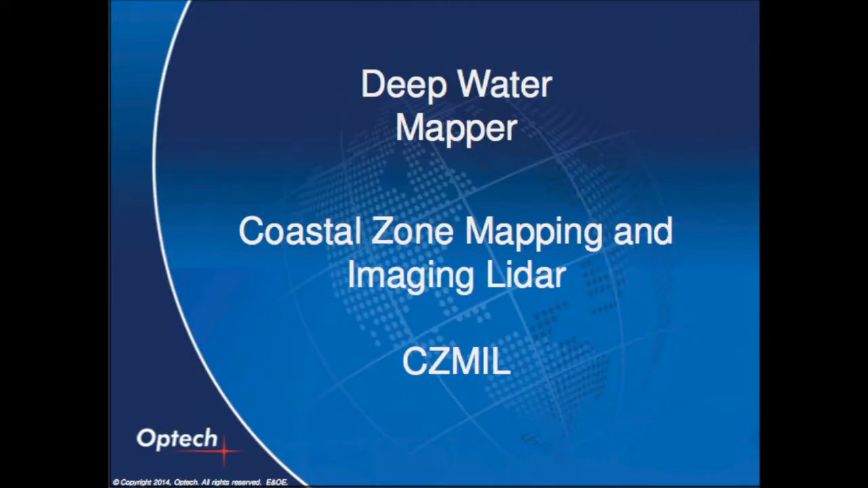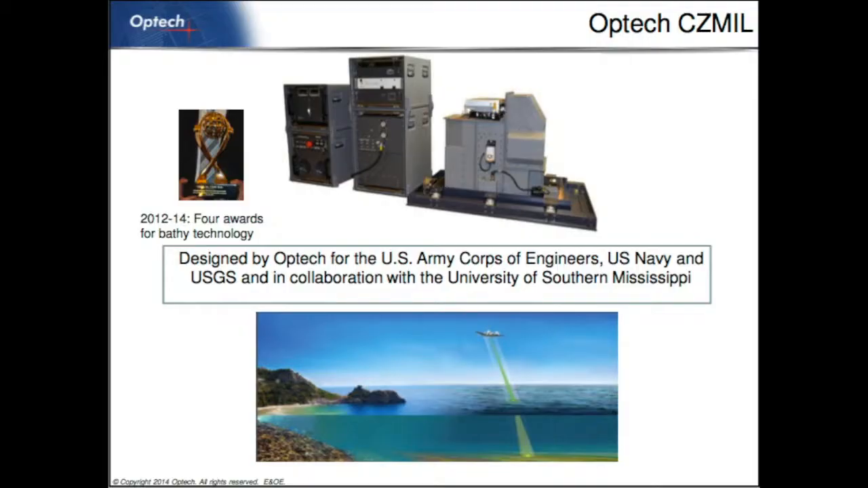So let me switch now to a true airborne bathymeter, not a much deeper water mapper, and that's the Coastal Zone Mapping and Imaging LiDAR, or SEASMIL. It's a much larger system, but it has to be in order to penetrate as deep as possible. The Shoals generation of systems only had a 10 centimeter aperture, and it was good down to maybe 30 or 40 meters.